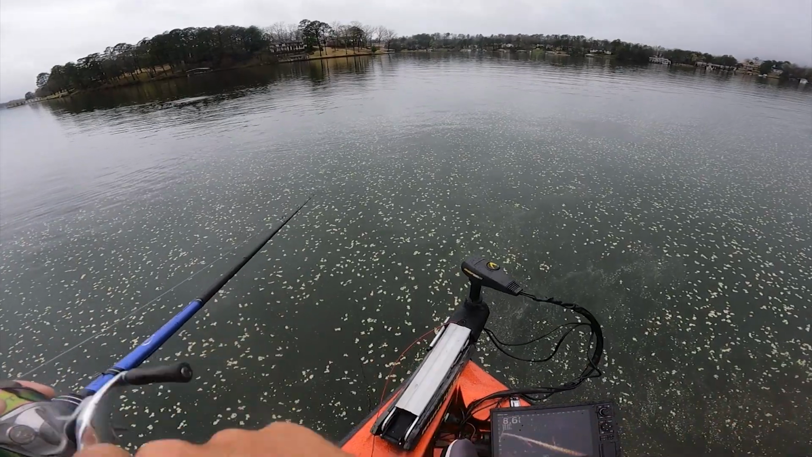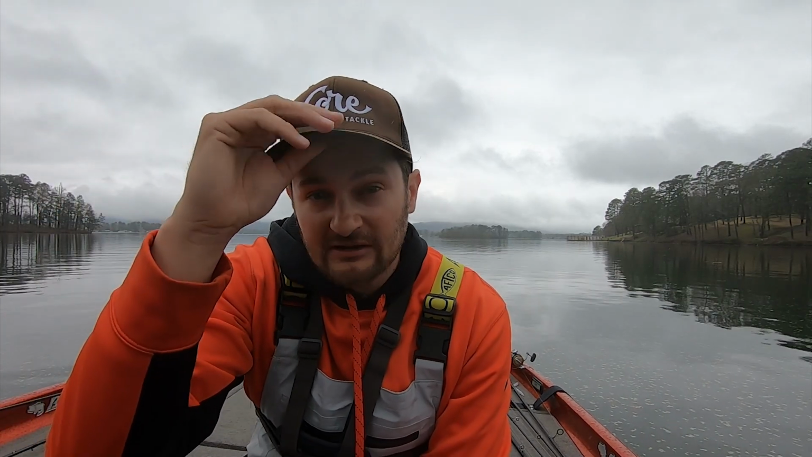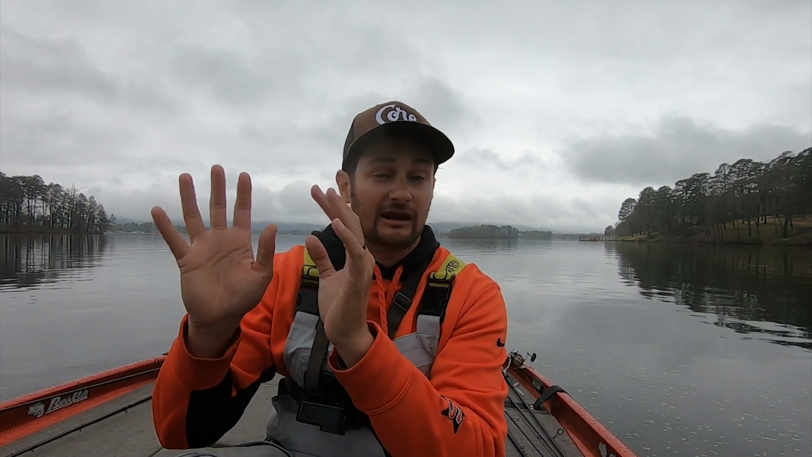Some of them are better fish. Like these fish right here, man, there's a lot of fish there. They're not big. They're not tournament winning fish, but they're fish that are fun and can be easy to catch. You can probably pull up here a couple times a day and catch a couple. Even if you're a tournament angler, this is just a good little deal here for a limit.